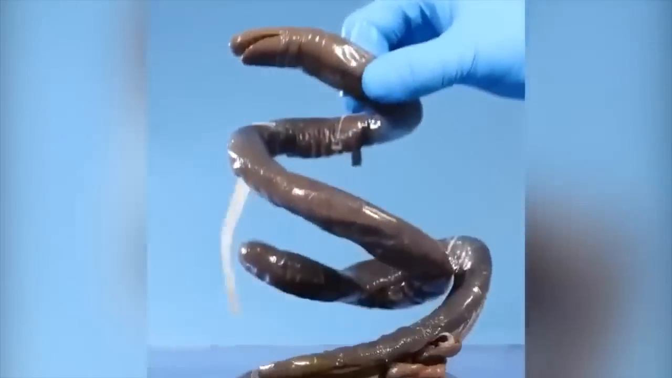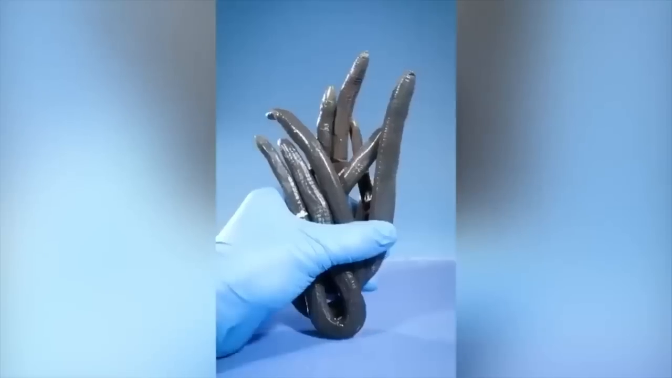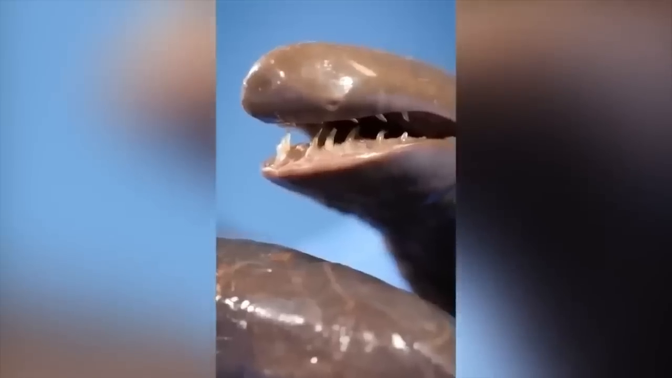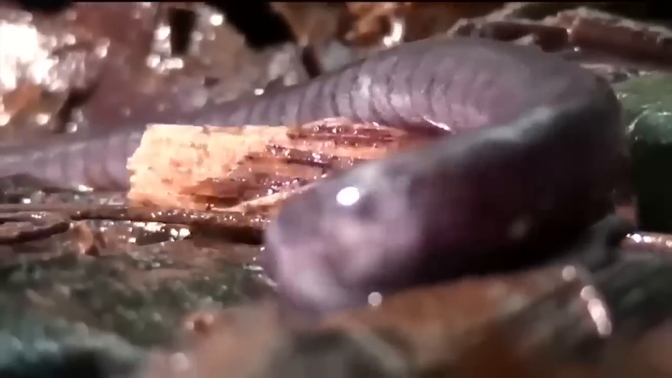What you're seeing right here might look like a worm to you, but just look at its fang-type teeth and the whole head. This is not a worm, folks. It is called a caecilian, and these are amphibians. Yup, just like frogs. They just lack arms and legs. But as they lack, their nature made them the only amphibians to have fangs.